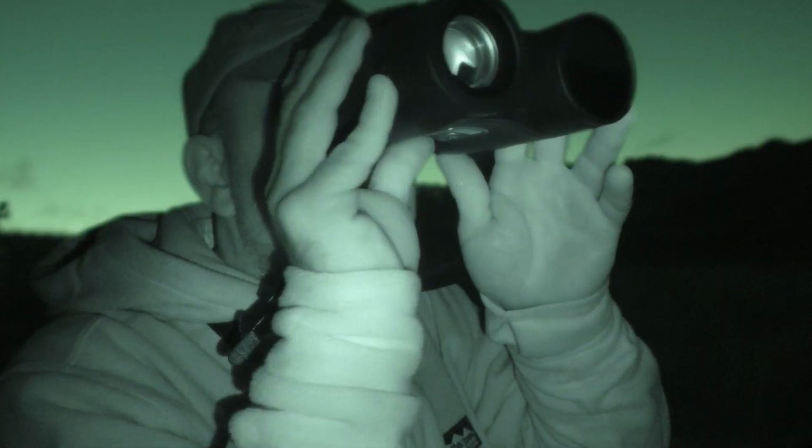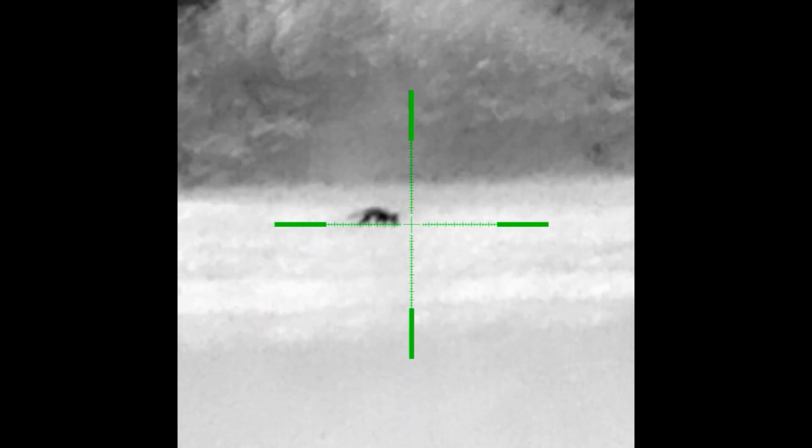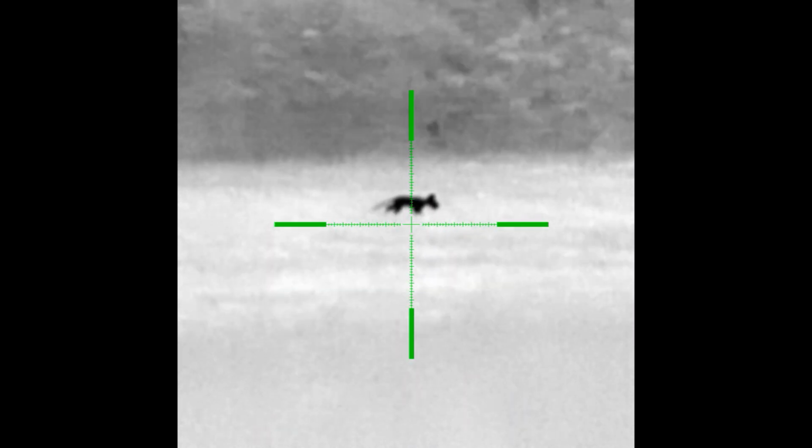There's a couple of badgers just coming out of the wood there. A few more rabbits up on the bank there. Hey!